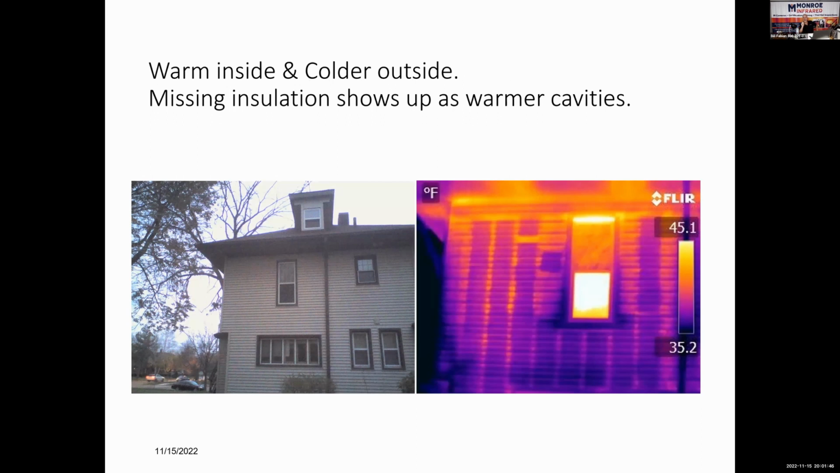The 2x4s or framing members show up warmer. The cavities show up colder. Does that mean it's insulated or uninsulated? Well, it depends what side of the wall you're looking at. It happens to be like 45 degrees, heavily cloudy day. So we're looking at this wall from the cold side. This indicates that this wall cavity is properly insulated, and the 2x4 is losing more energy because it has a lower R value than the insulation. So it's moving the heat from inside out faster than the insulation is.